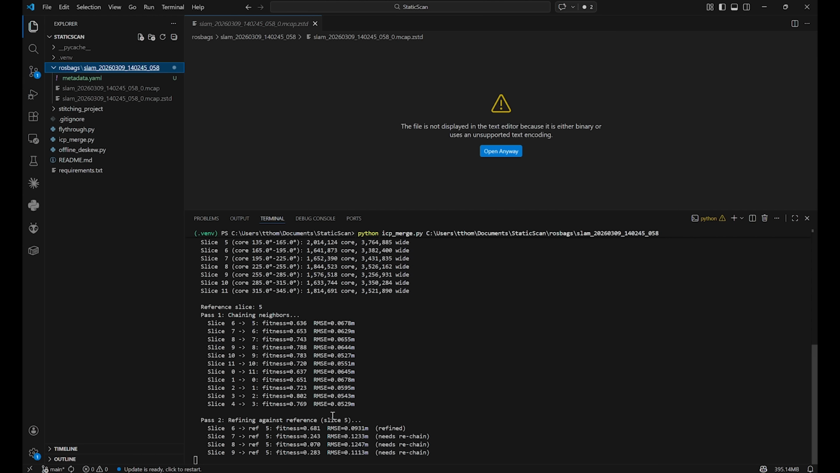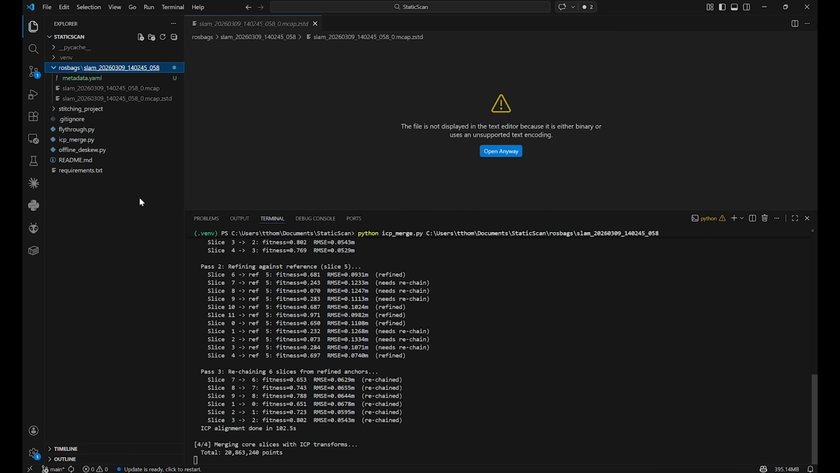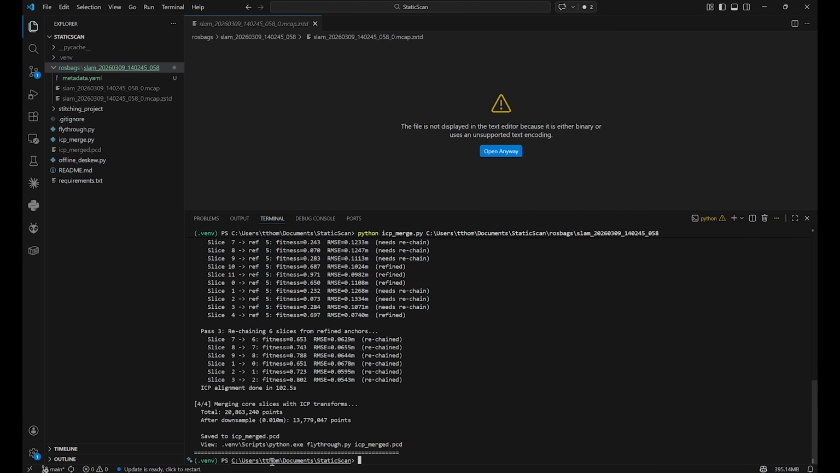It's doing its second pass now. We've got almost 21 million points. Downsample down to 13.75 million points, which is still a lot. So that was over 13 million points in 120 seconds. So let's see what it looks like.